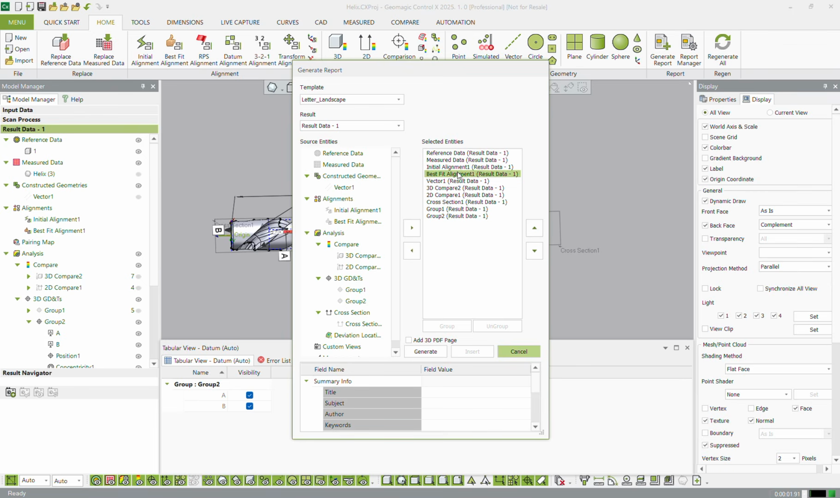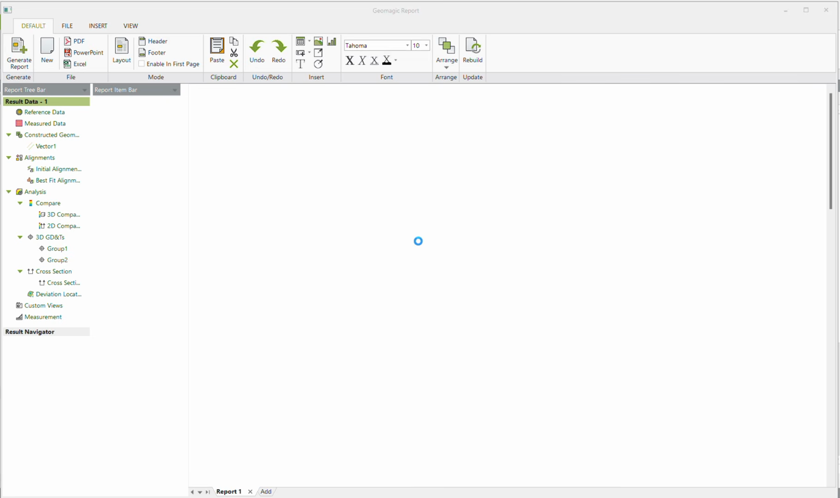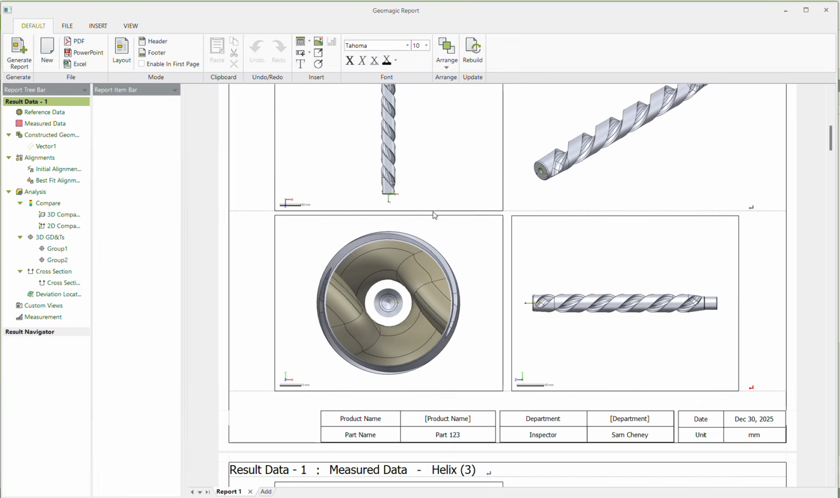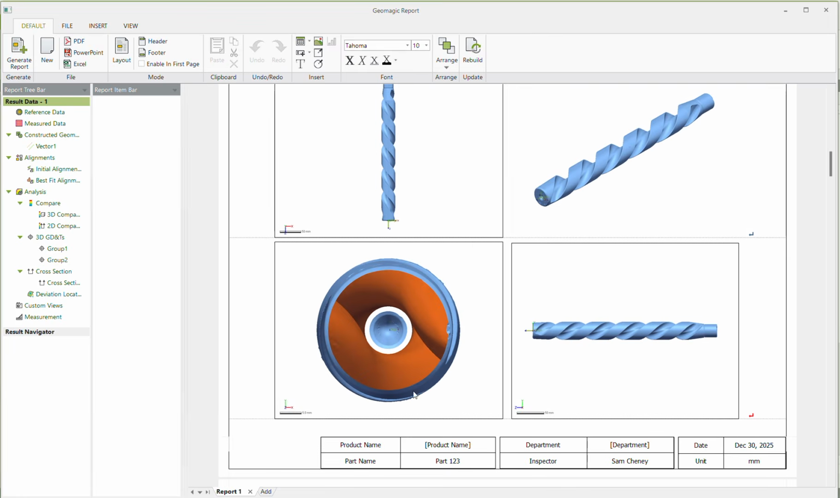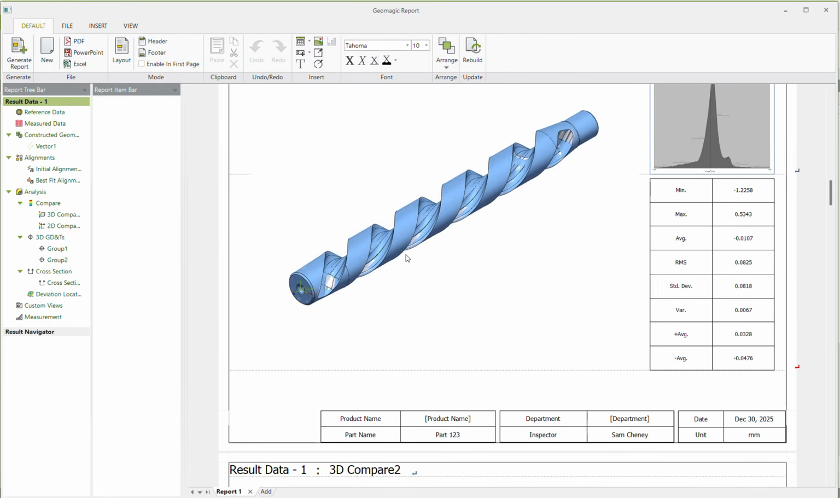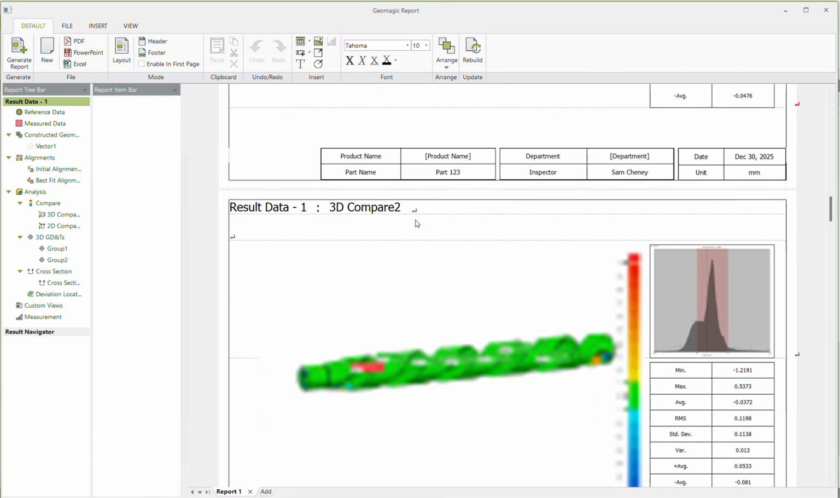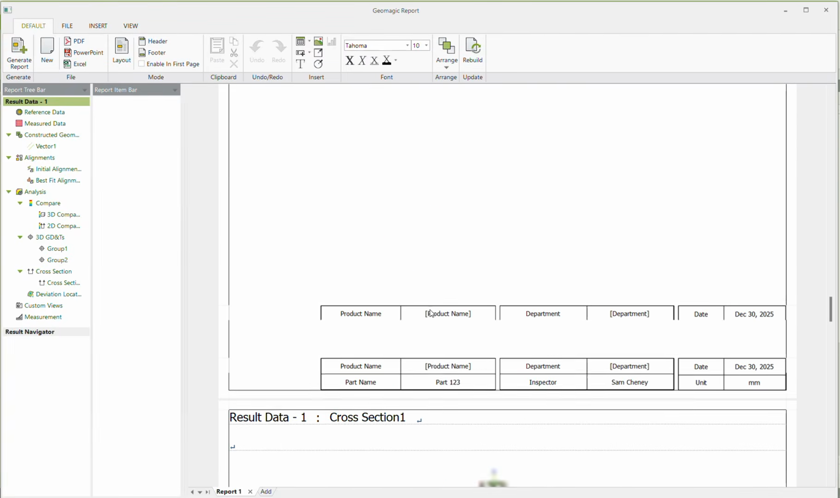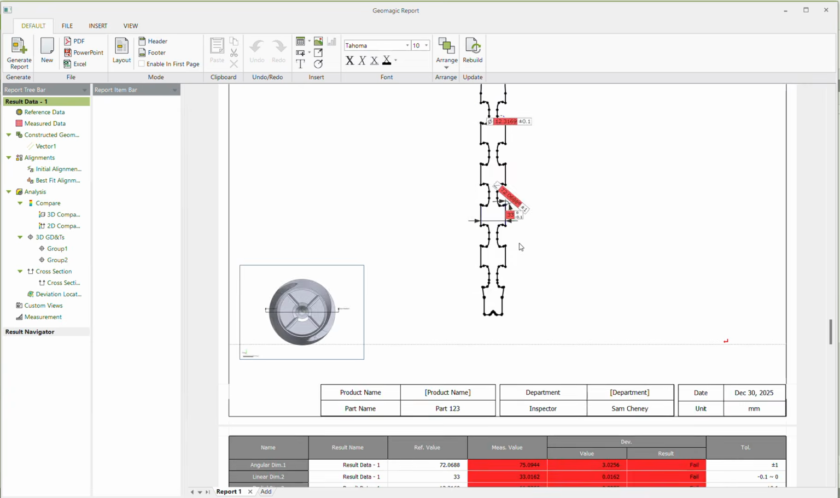Give it a second to load. We can decide what we want included. Now, I don't want the initial alignment. I don't really need that vector included, but the 2D compare, 3D compare, and then our cross-section and groups definitely need to be included. So I hit generate, and this is the report that I'm going to be saving out. You can see here we've got our reference data, scan data, and the alignment. This is the best fit alignment, not the initial alignment. We removed that. Then the 3D compare, 2D compare, and then a cross-section, that 2D cross-section.